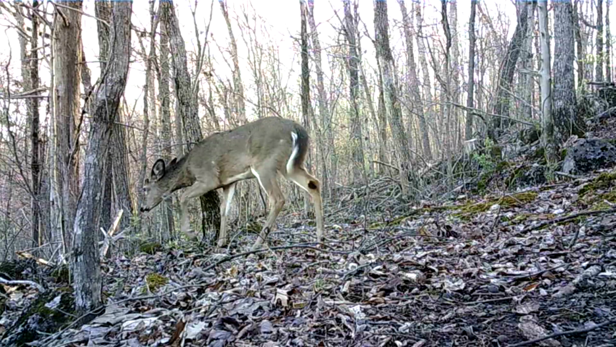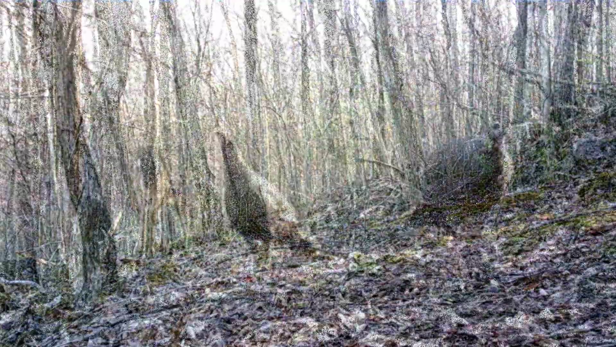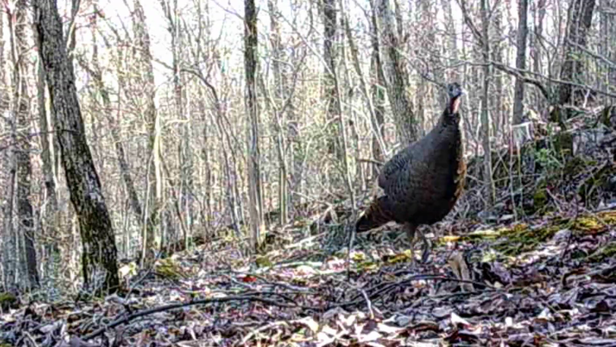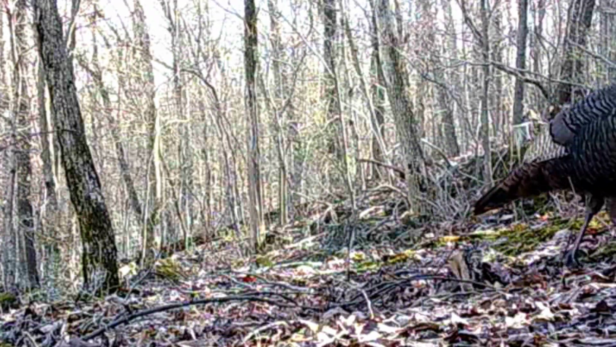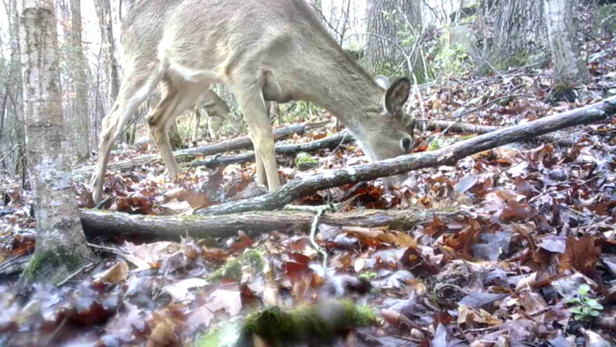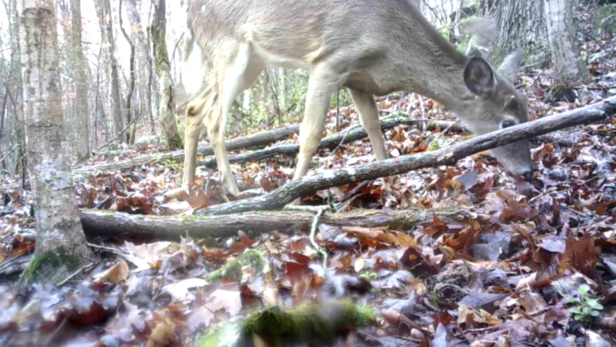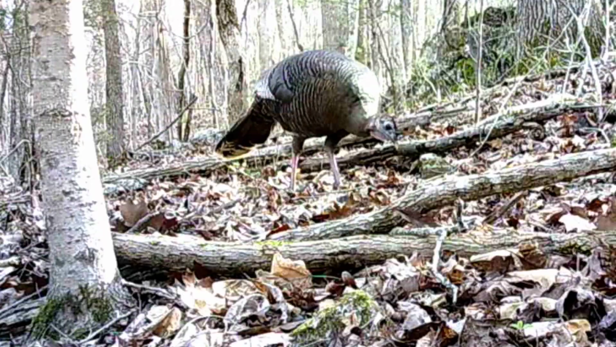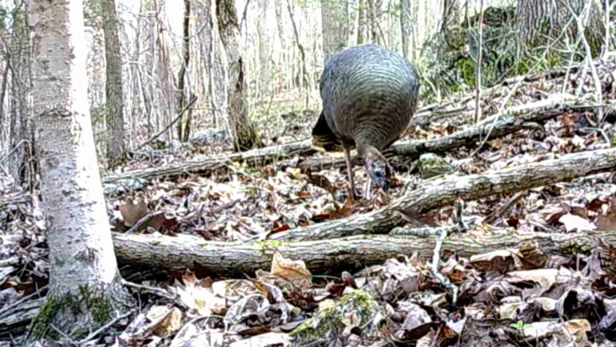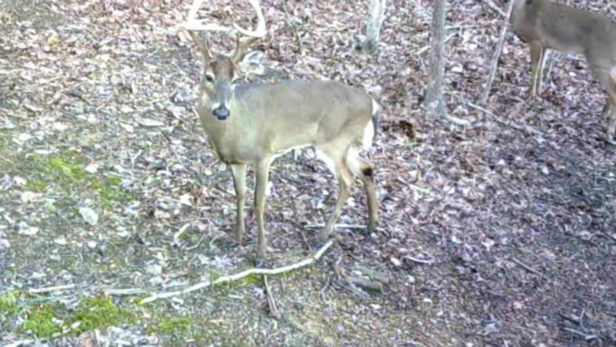And the old doe, they still like sampling on these little sprouts and stuff that's coming up. And there's the old turkey moving down the trail. And the deer still in these acorns. They still out there in them. They still the acorns to be got. And the turkey knows it too. Squirrels ain't happy about it. They just have to take their turn too.